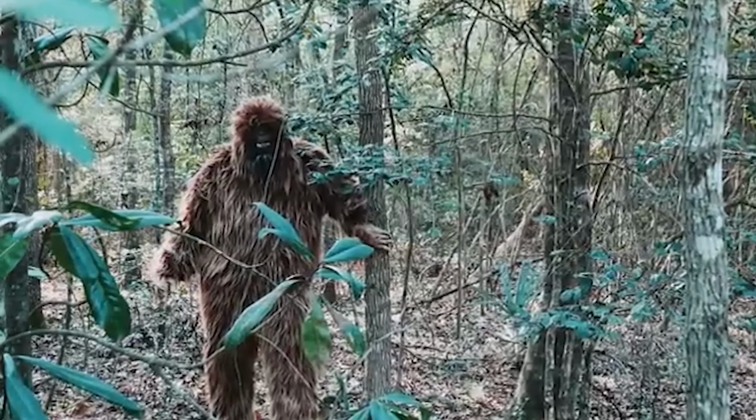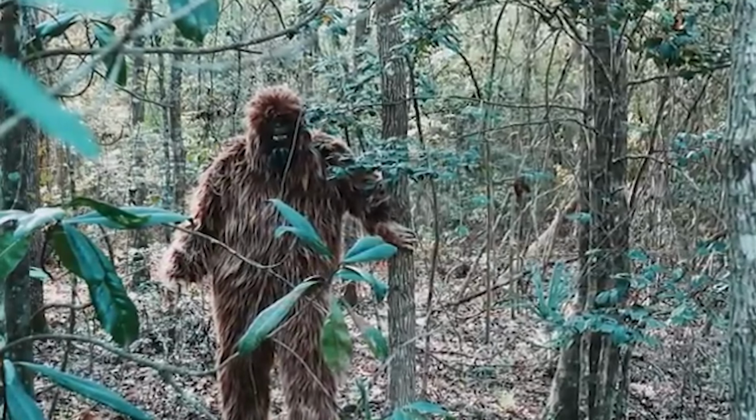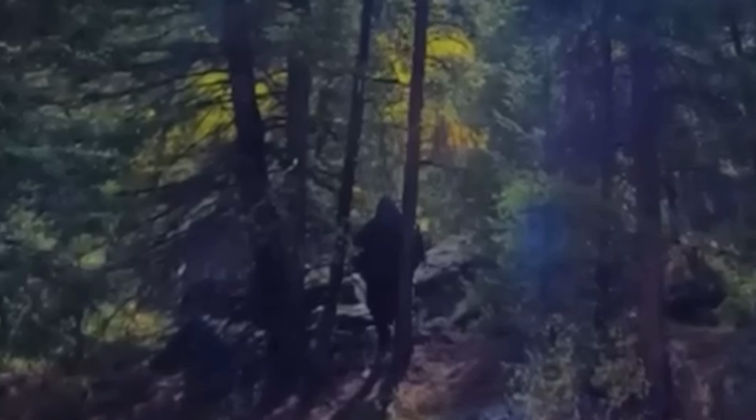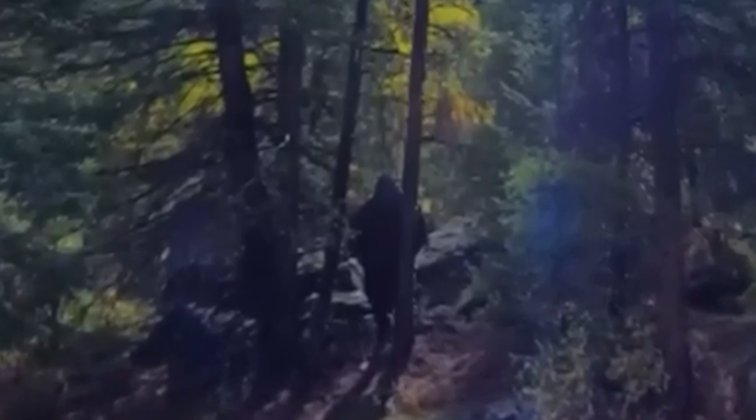As the worker remains oblivious to the creature's presence, the trail camera reveals a potentially groundbreaking sighting. Is this indeed a Bigfoot drawn to the construction site, as some researchers claim, or is there another explanation for this eerie encounter?